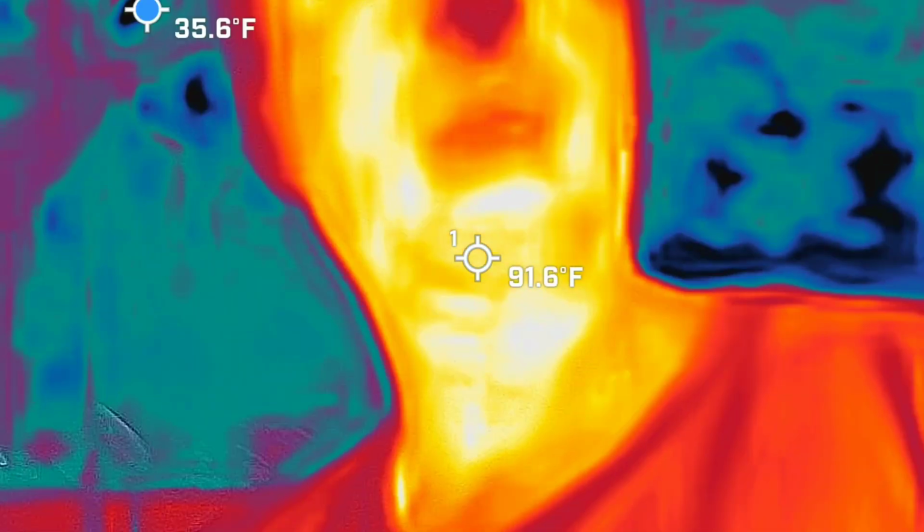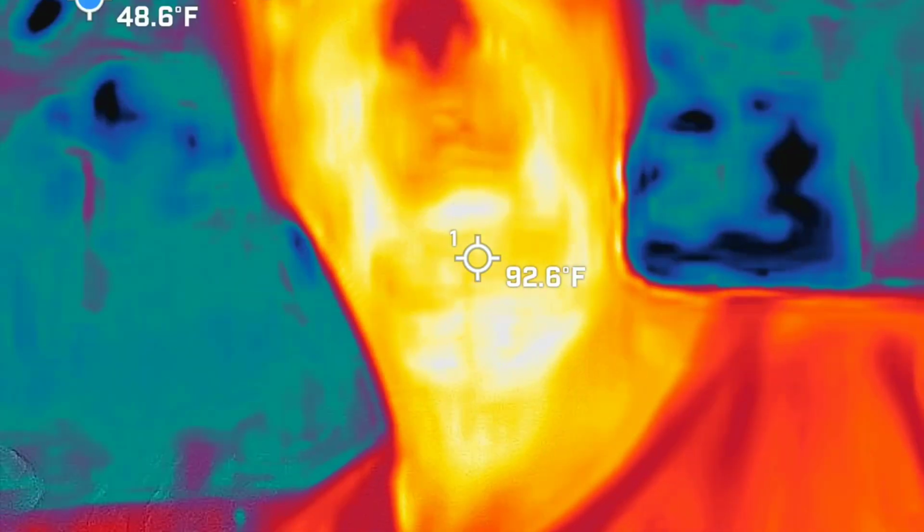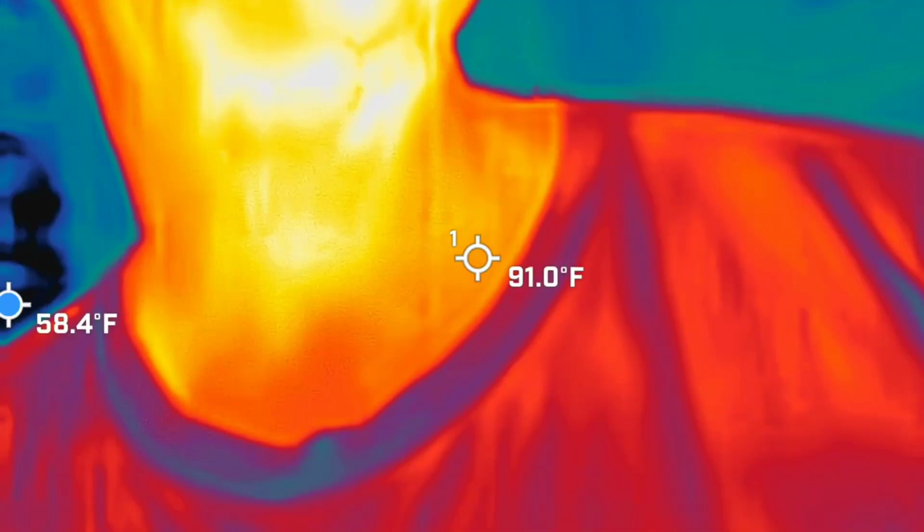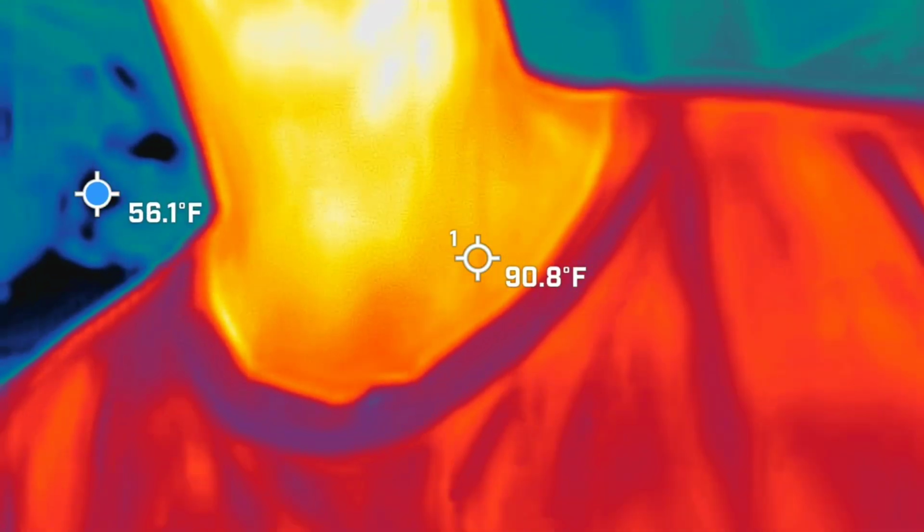You guys should be able to see me in there. This is a thermal imaging camera. That's insane. So why would we want a thermal imaging camera inside of a ghost hunt? Cold spots. We're looking for cold spots, literally.